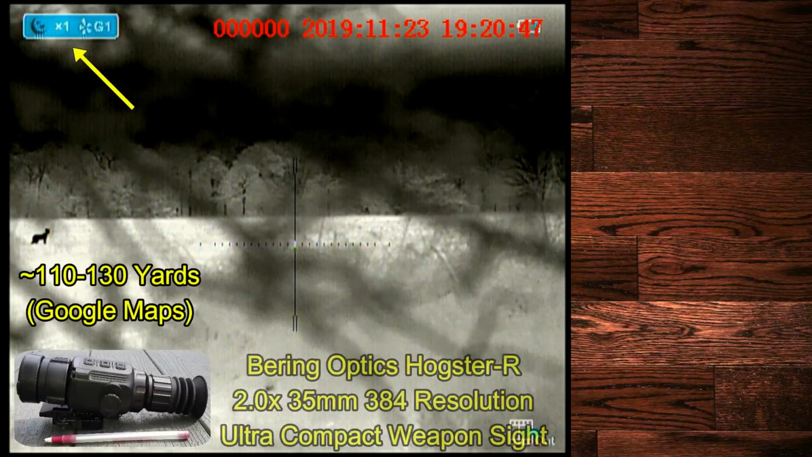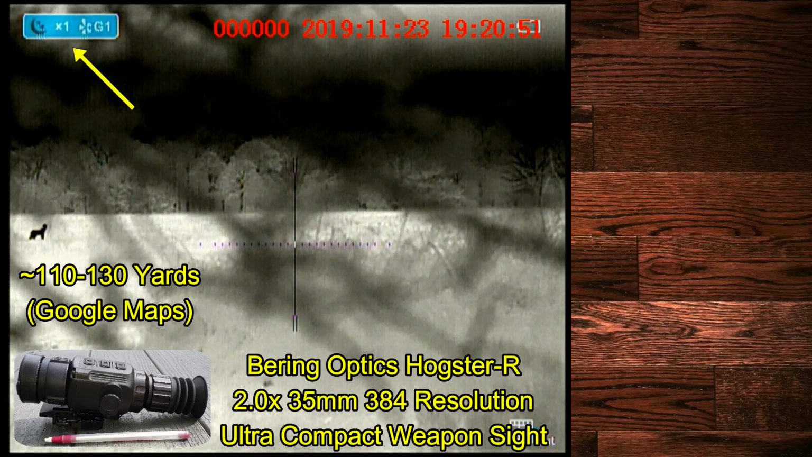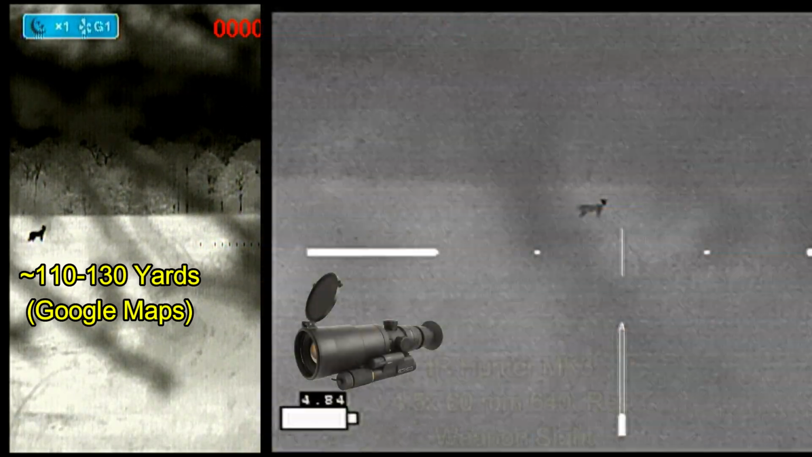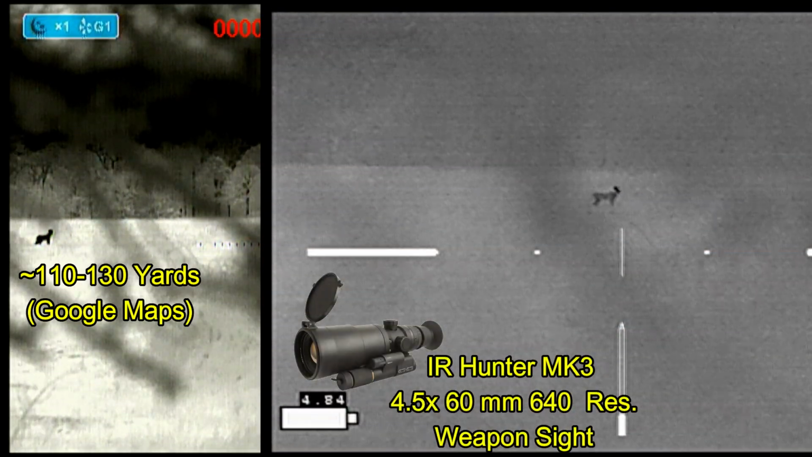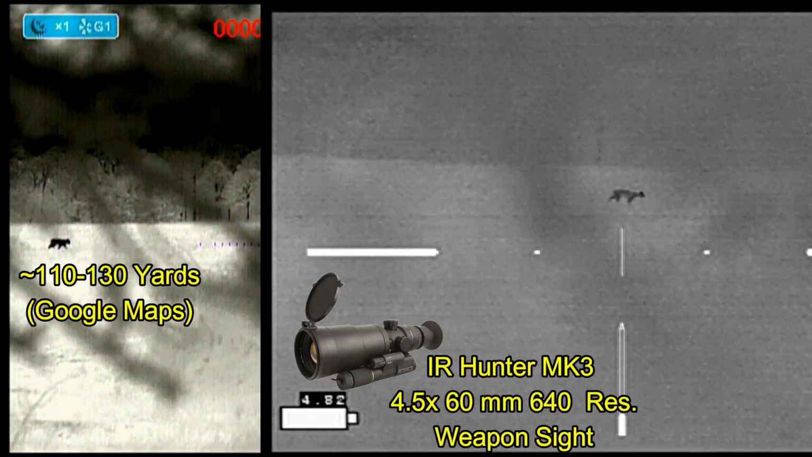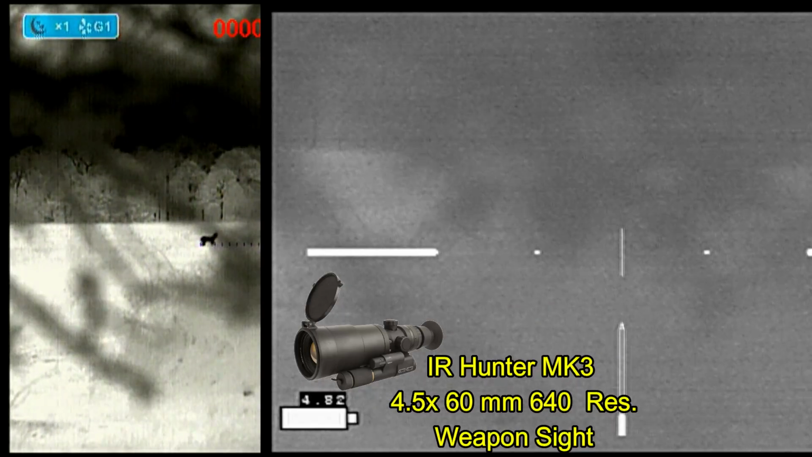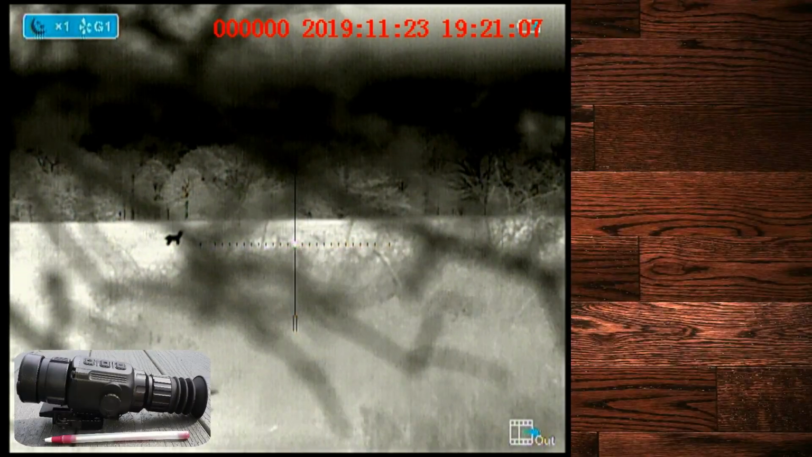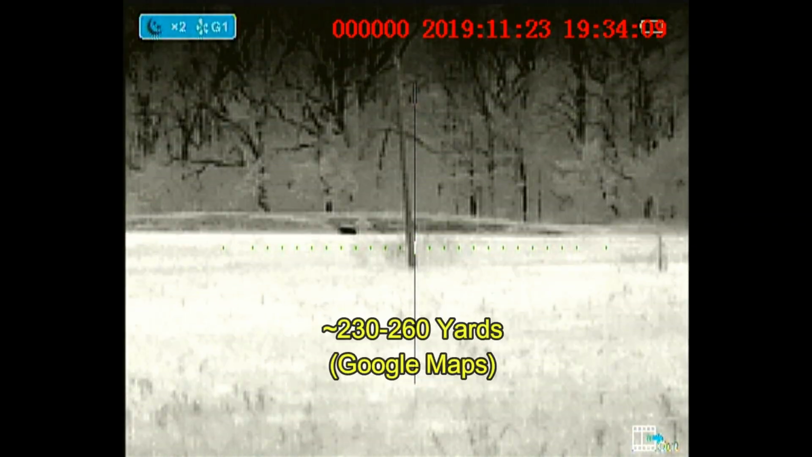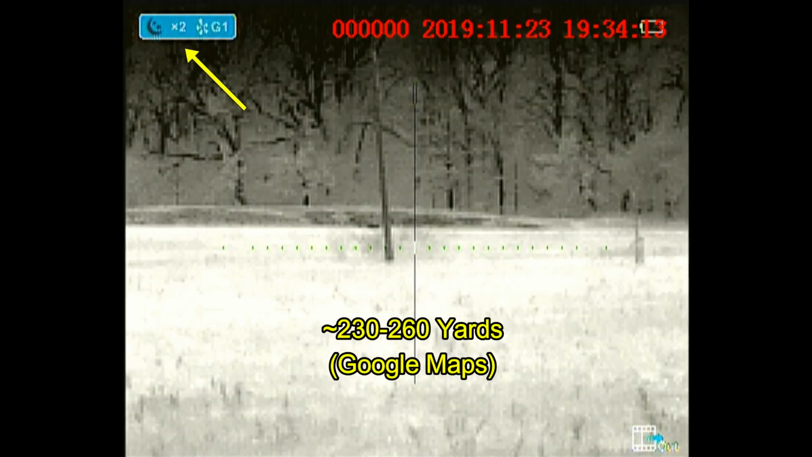Ben and I went hunting up in North Texas. He's using his new Bering Optics Hogster-R Thermal weapon sight. It's a small, entry-level weapon sight, but is surprisingly capable despite having less resolution and less magnification than some other sights such as my IR Hunter Mark III that you see here on the right. Ben has more videos with this sight on his channel, and I'll put a link to his channel in the description. He zoomed in here 2 times, so that brings it up to 4 power.